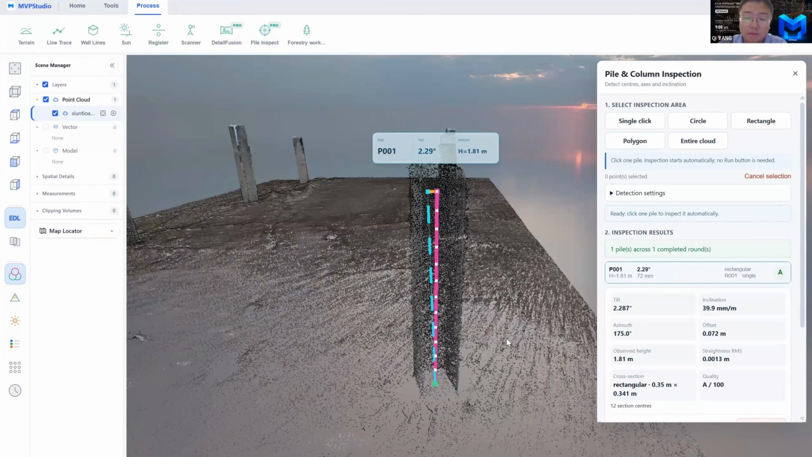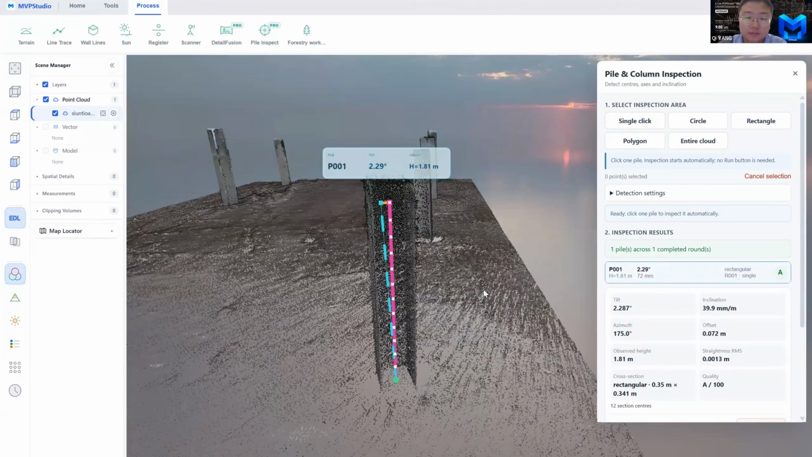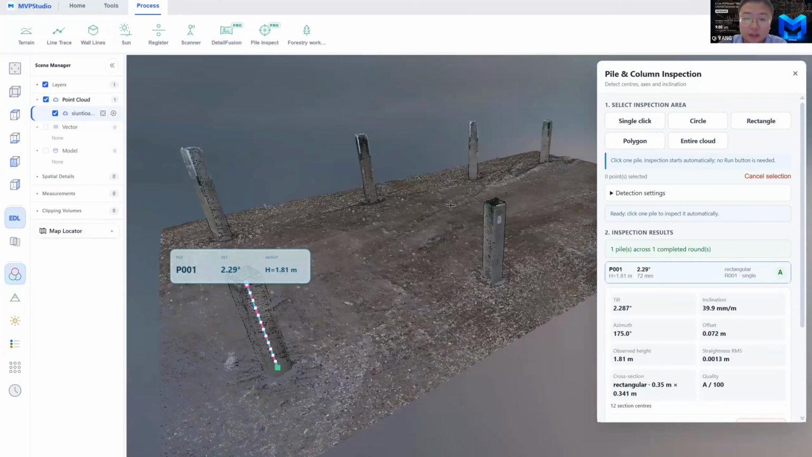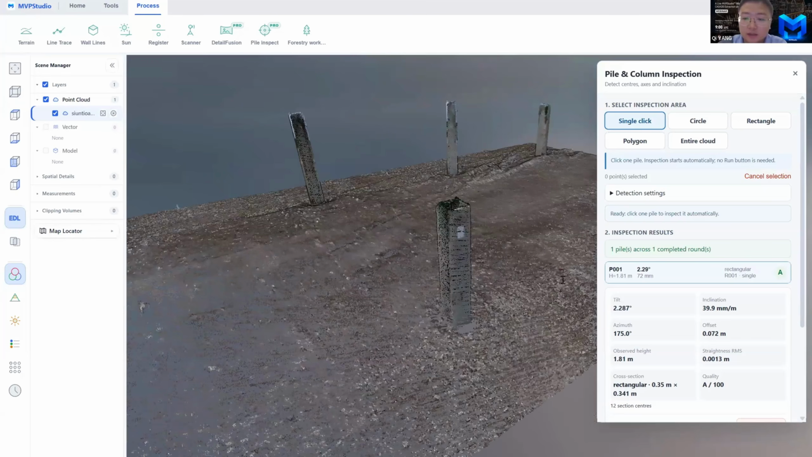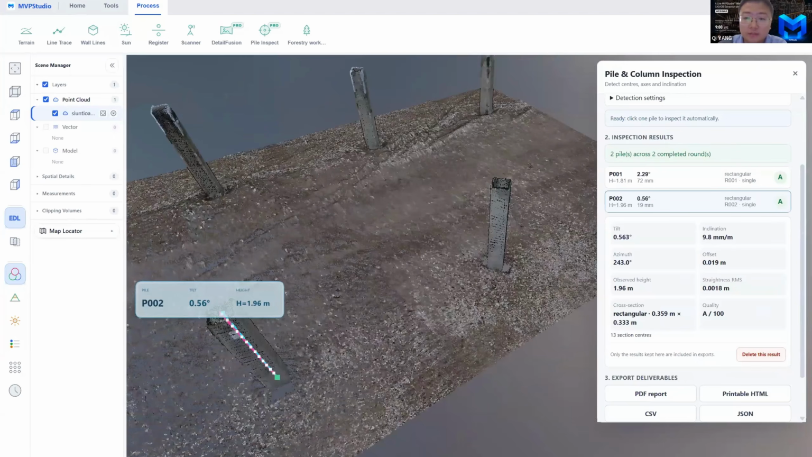So we made a special function for the customer, and it will automatically analyze each pile, and you're able to get a report.